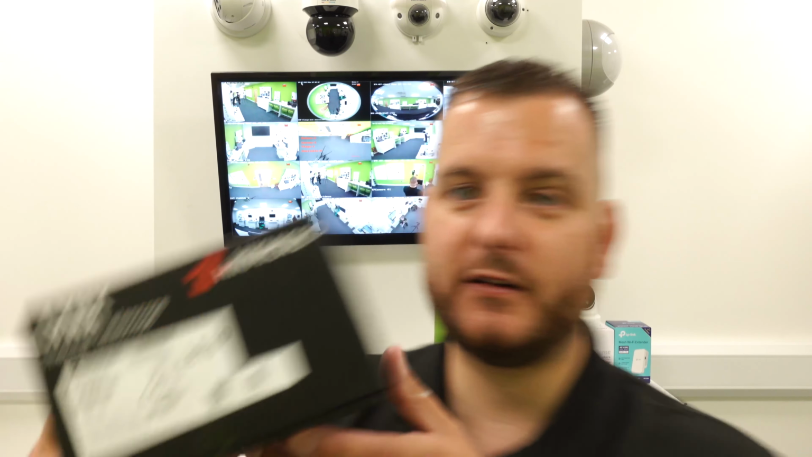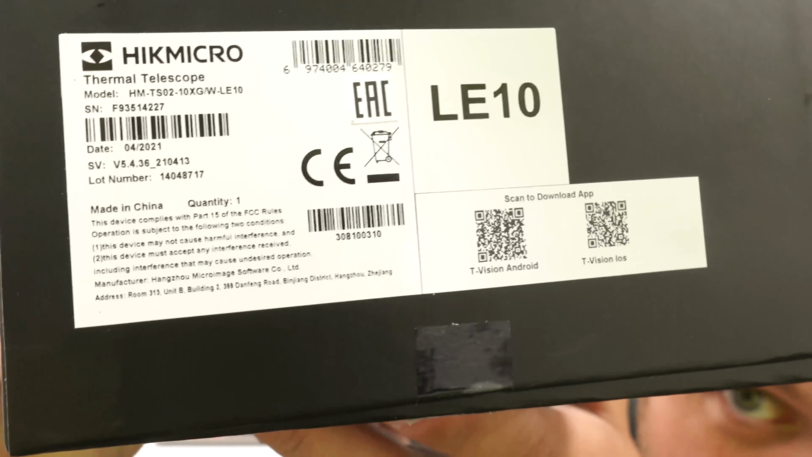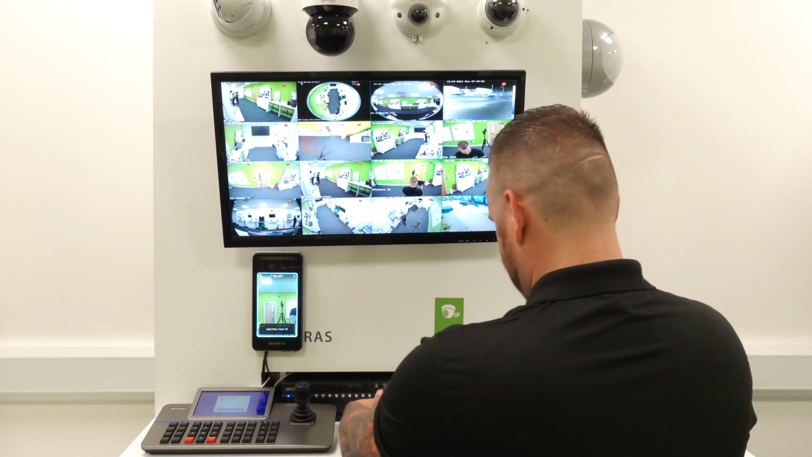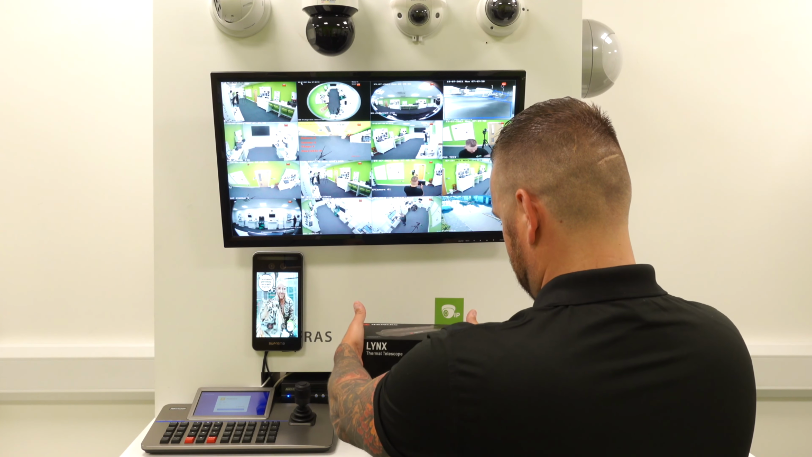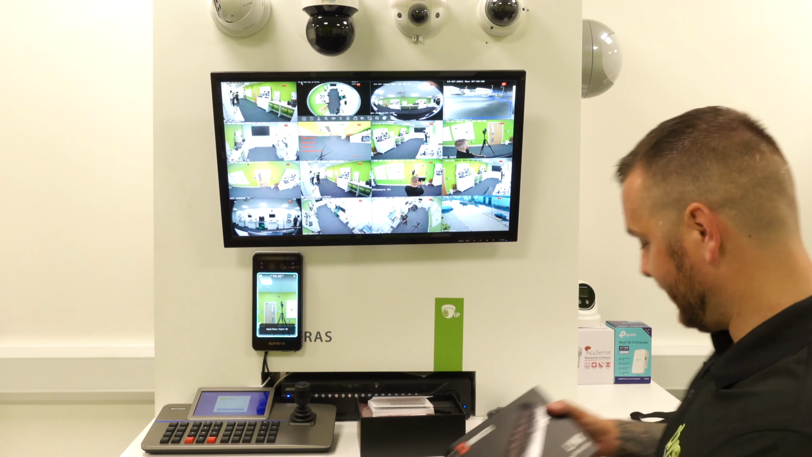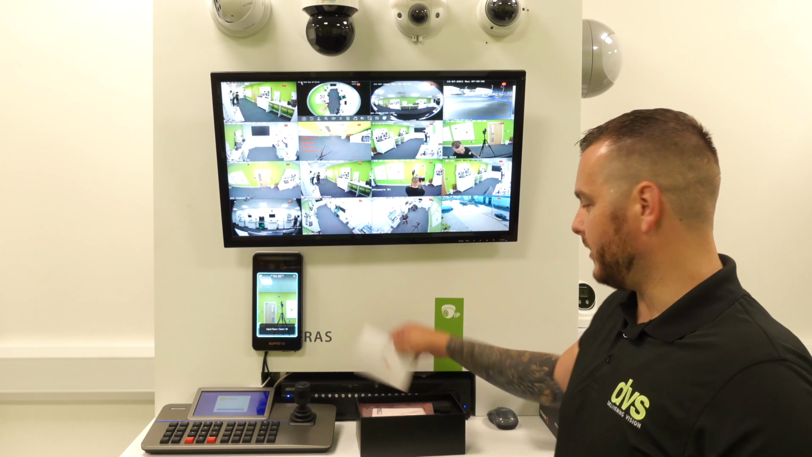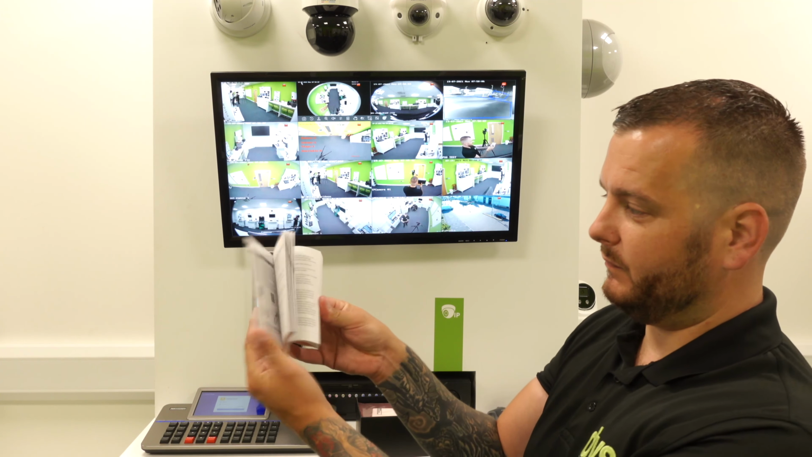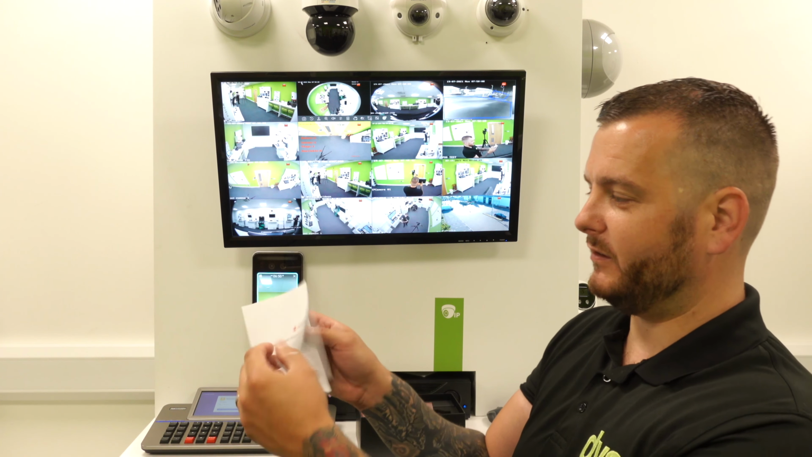So if I just bring this closer, hopefully you'll see the part number there in the video. If you want to go and Google it to get a little bit more information. We get that lovely Apple effect, sorry. Okay, in the box you get the full manual, so all of the gubbins in different languages are all in there.